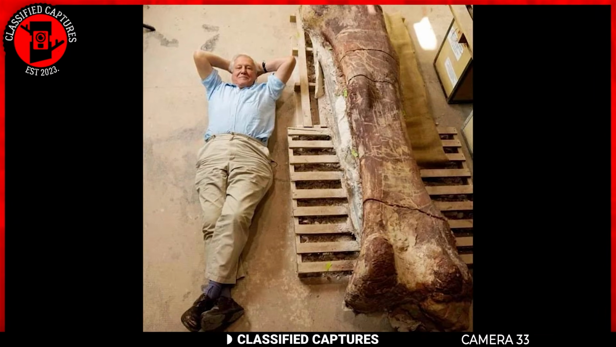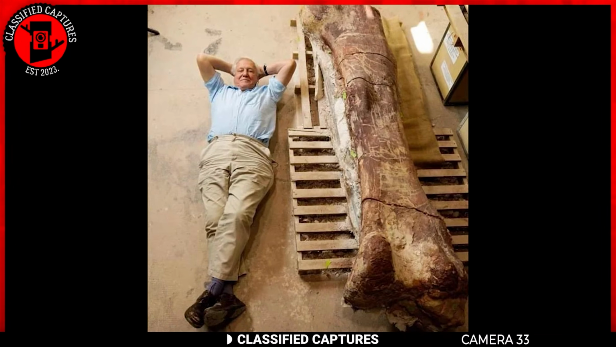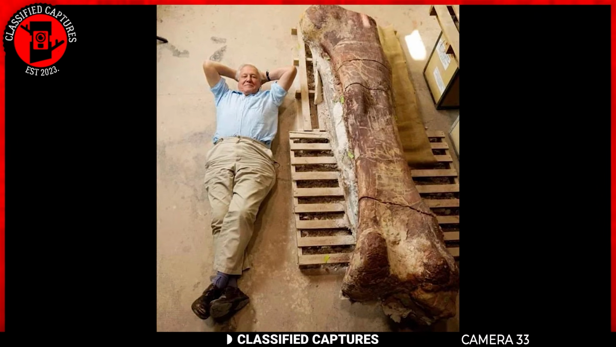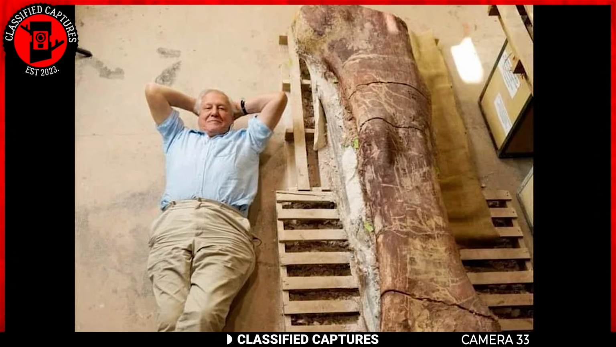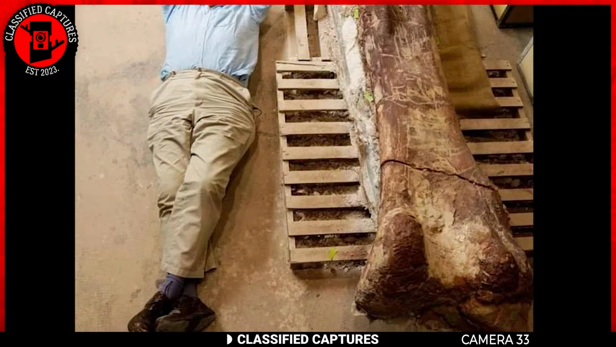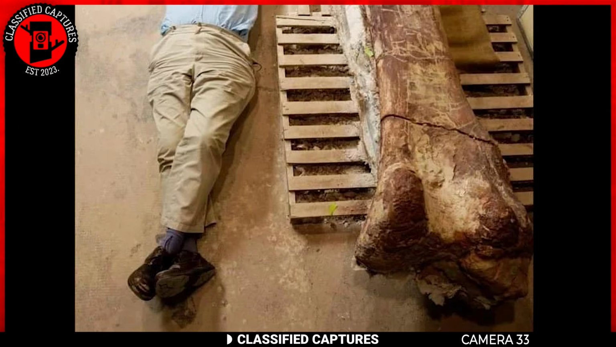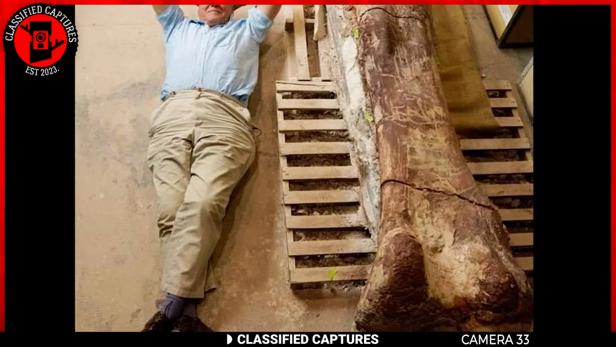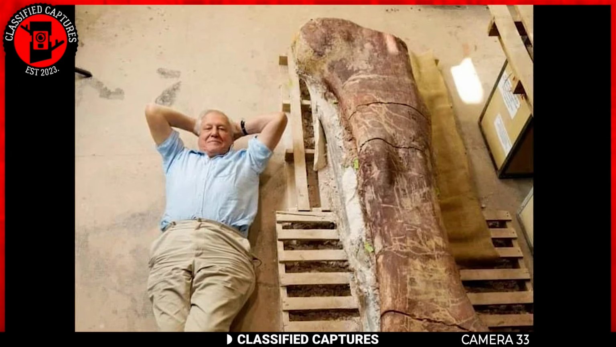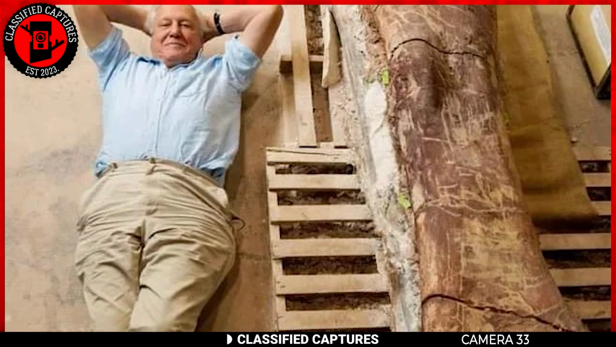Wow, and yes, that's a man lying next to a massive bone. Before you scream giant, it's rumored to be the thigh bone of a titanosaur. This gigantic bone was discovered back in 2013 by a farmer in Argentina. He noticed part of it was sticking out of the ground, and that's when the experts were called in to dig it out. What they unearthed was an 8-foot-tall bone.